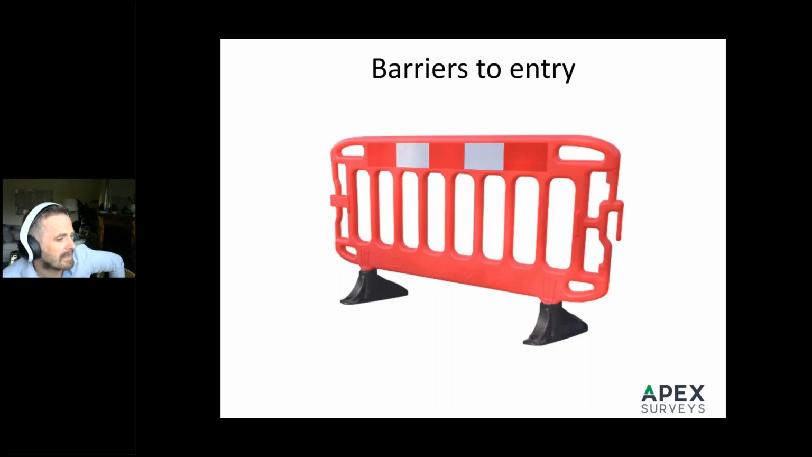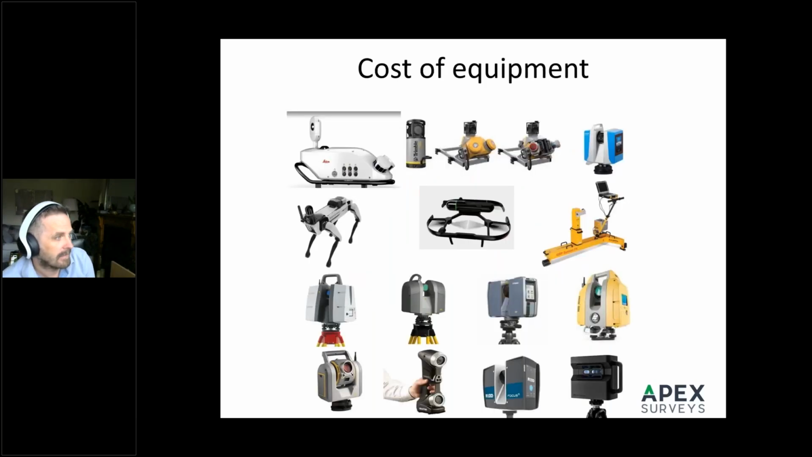With laser scanning for surveying, what are some of the barriers to entry? The cost of the equipment. Mobile mappers can be hundreds of thousands of euro. Same with the likes of the Lundberg. Even a decent scanner could cost maybe four times that of a total station. So there is a high entry point.